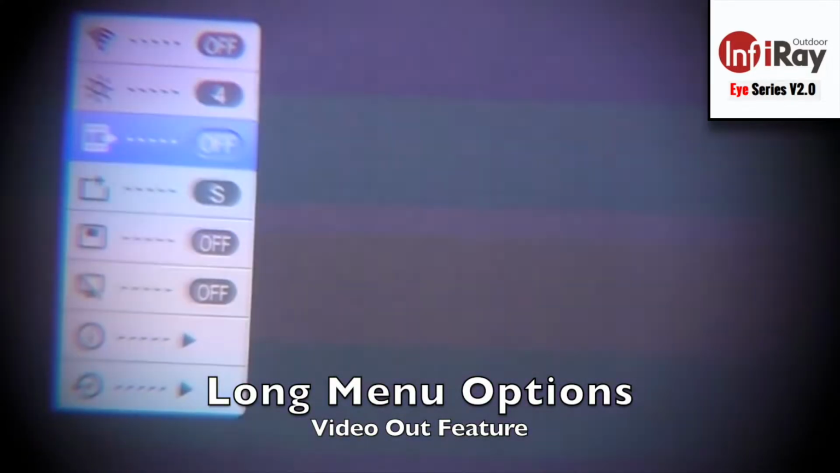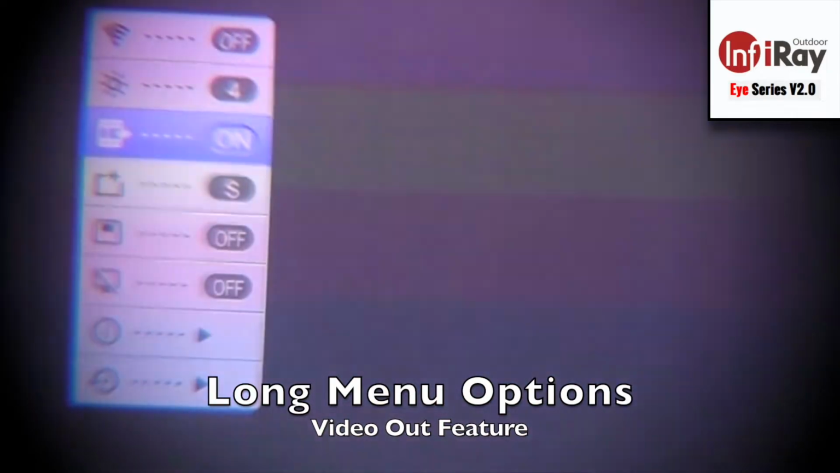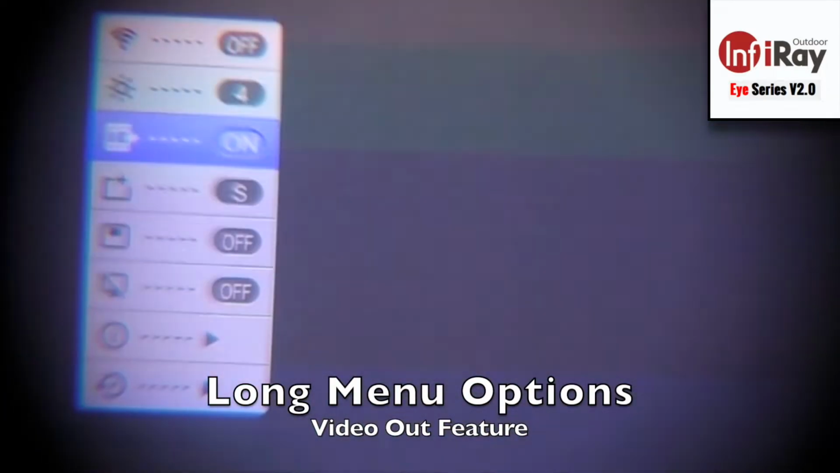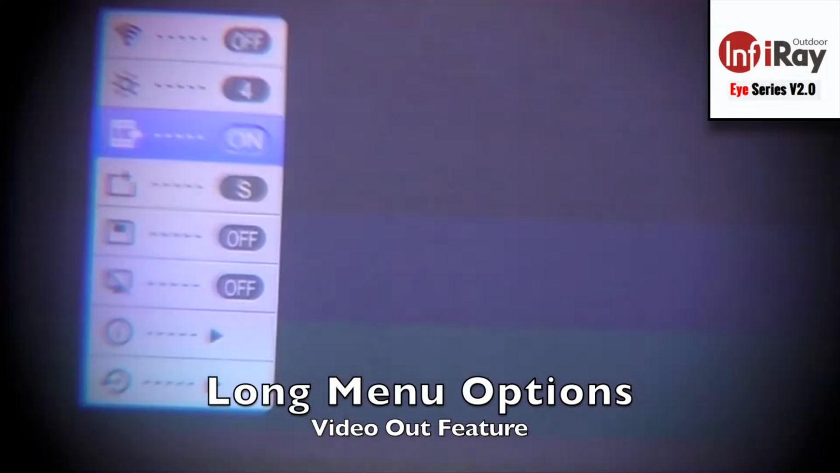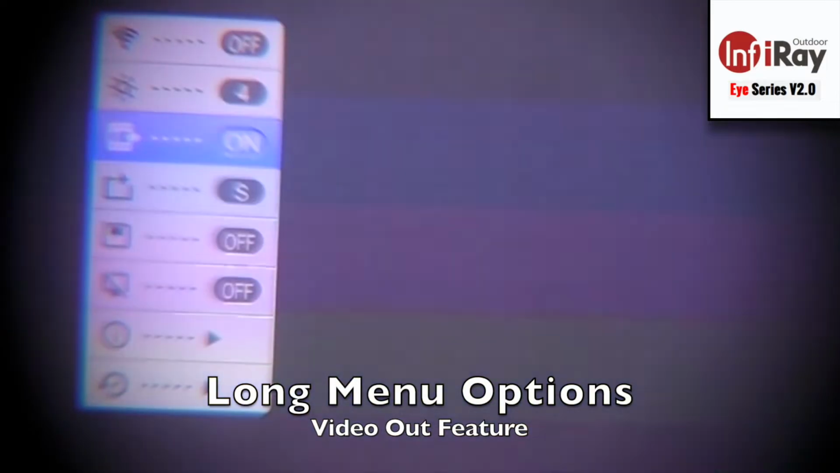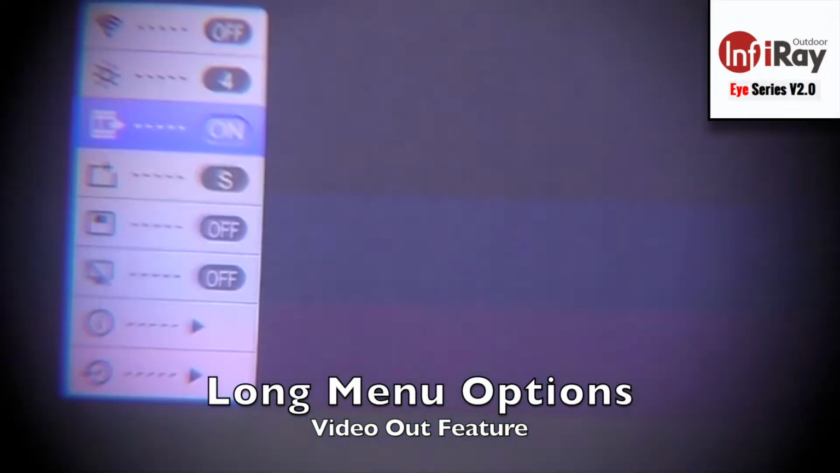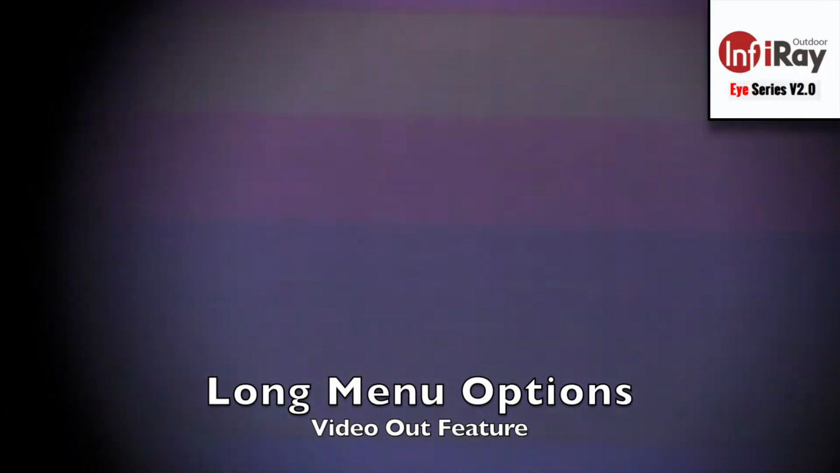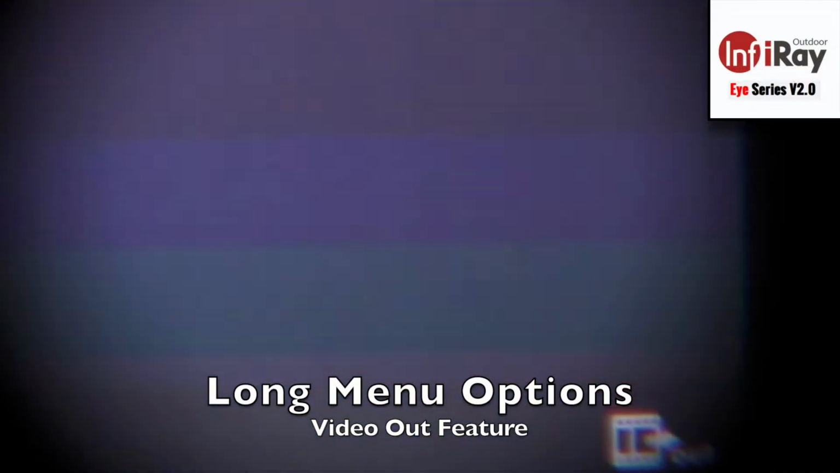Next icon down is your video output. If for some reason you want to use the USB to RCA cable provided with the E3W to run to an external monitor or DVR, you could choose to do so. You would activate it here. When that is activated into the on, we'll let this menu time out. You'll have a corresponding icon for that video out in the lower right of the main screen heads-up display.